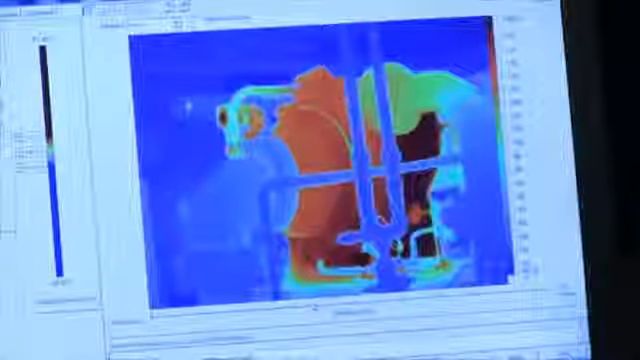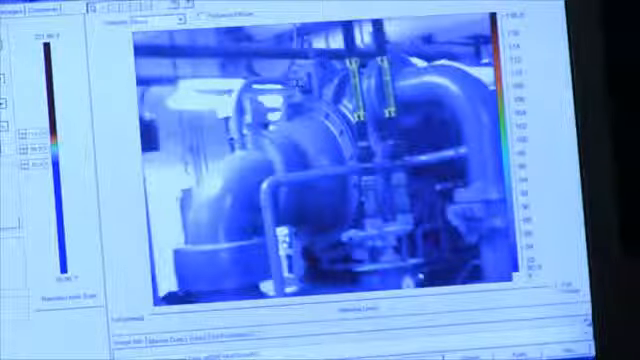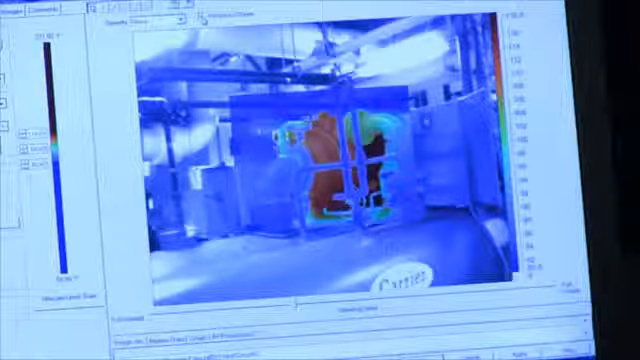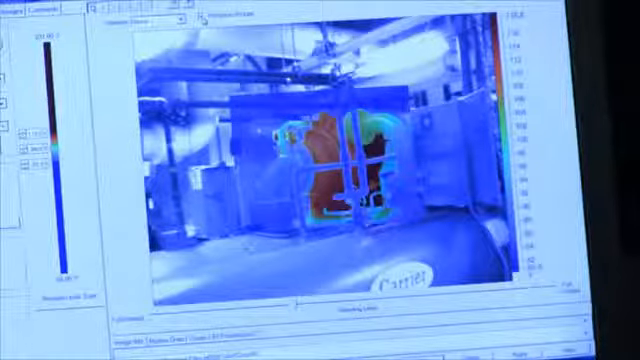So we're zoomed in here. You can see some of the markers that we've indicated temperatures. I can actually scroll this back on this blending line all the way from full infrared to full visible, or anywhere in between. And then I can also go to picture-in-picture, and this is once again going to allow me to ensure that I did have this camera in complete focus when I took this image.